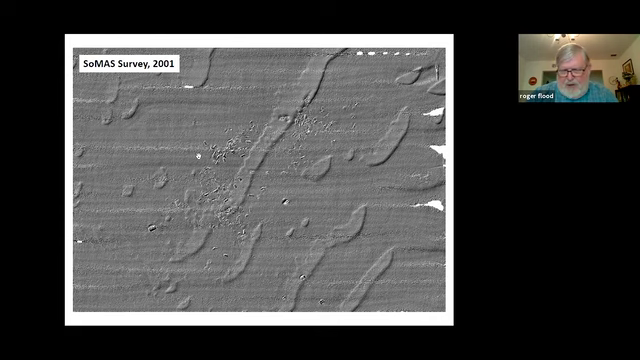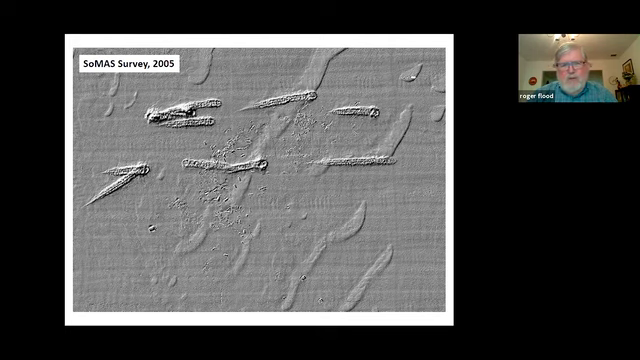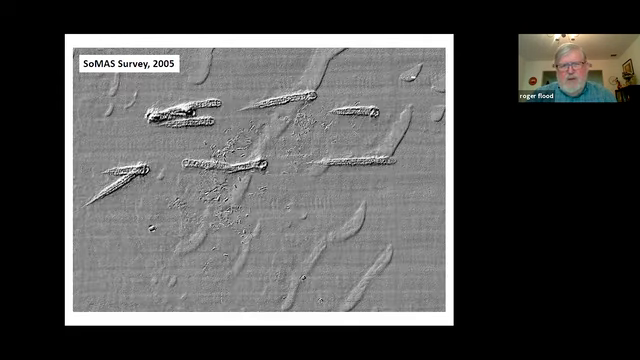The next one is 2005. Now they put additional materials there, more of this gravel dumped by a hopper dredge to create a little more habitat. And if you compare these two, there's been a little bit of movement of those waves, but not too much.